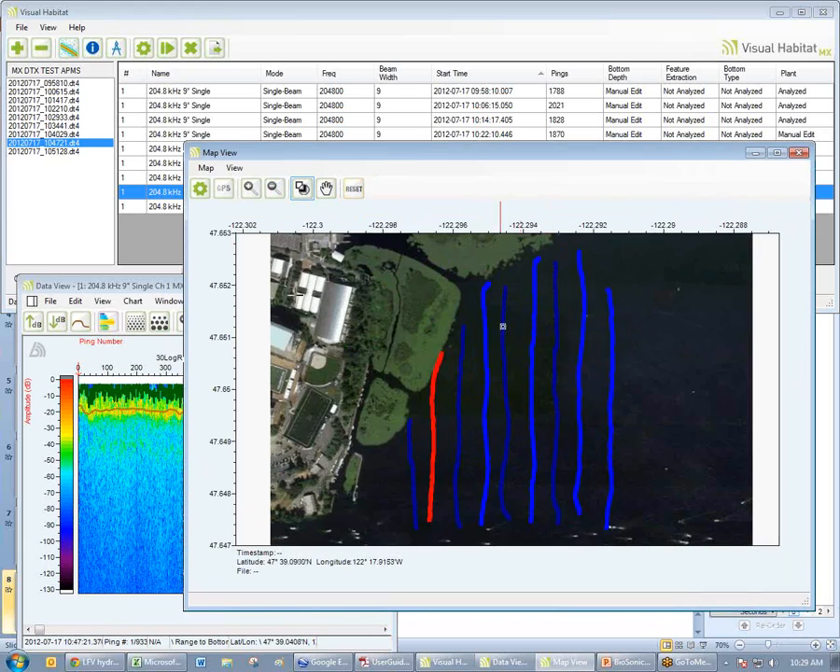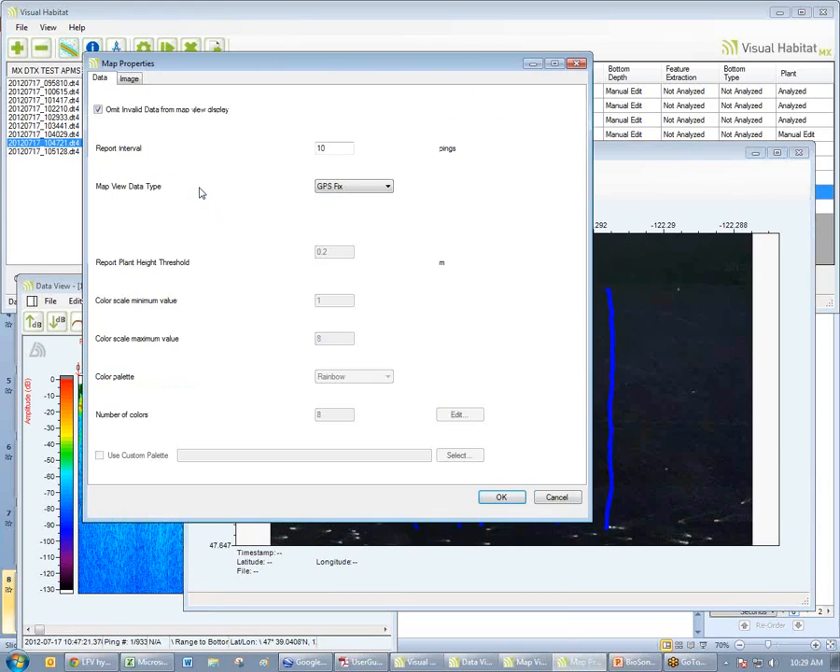Now with our map view, so far we have only looked at our ship track. Not very interesting. We go to the configure wheel, and now we can choose different layers and view different information. Starting with bathymetry, let's look at bottom depth. Okay. Now we choose the data type.